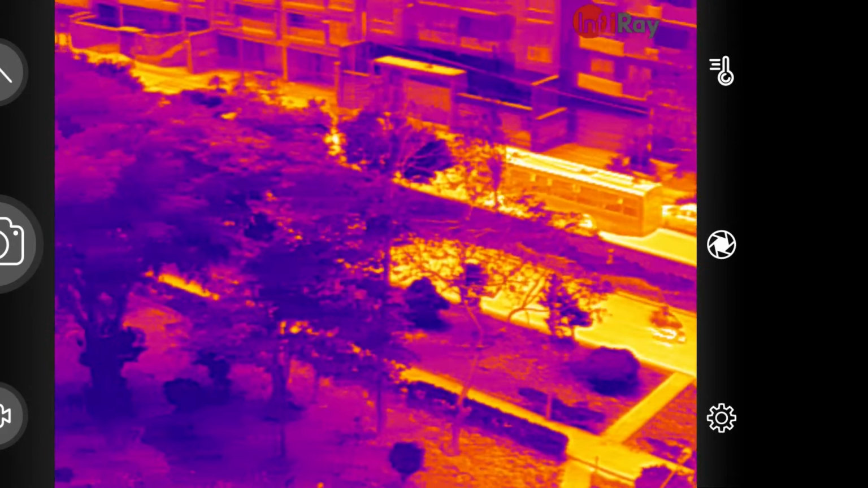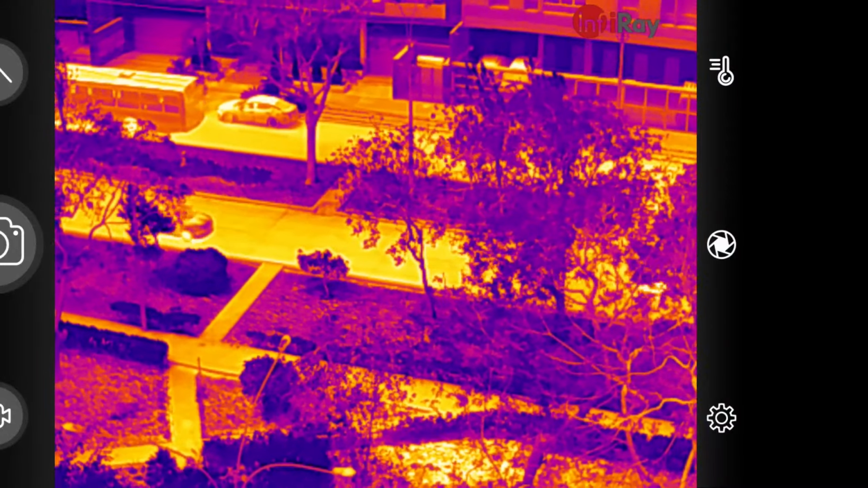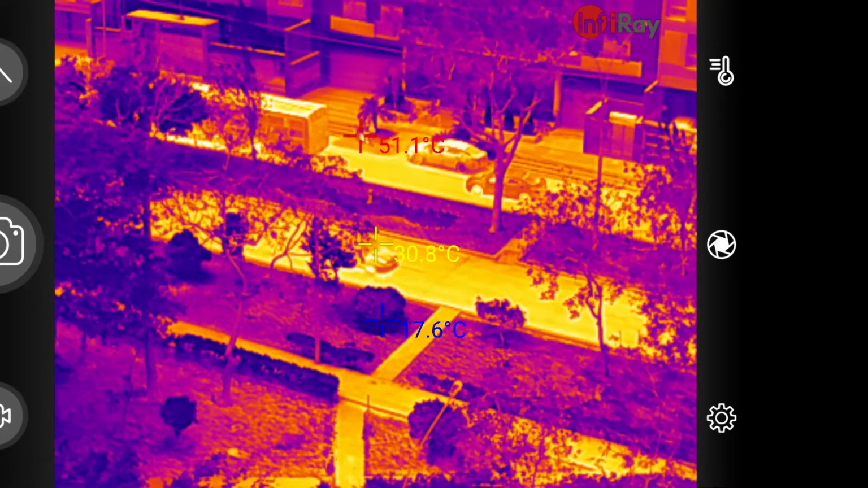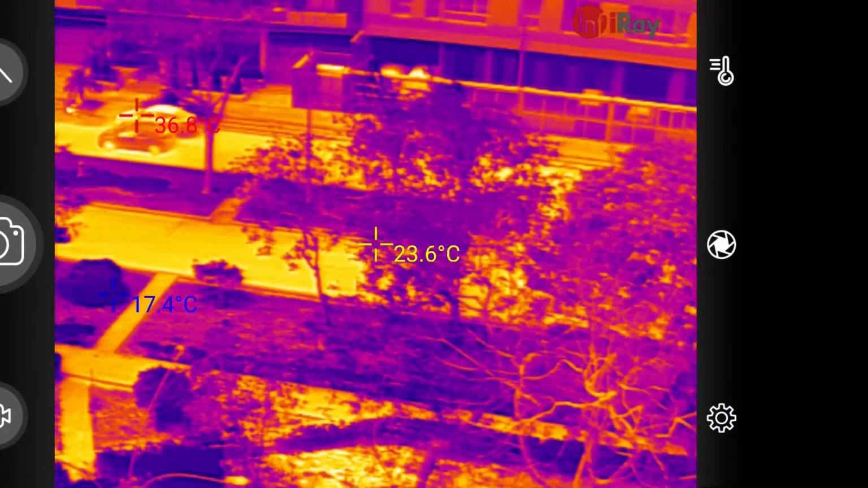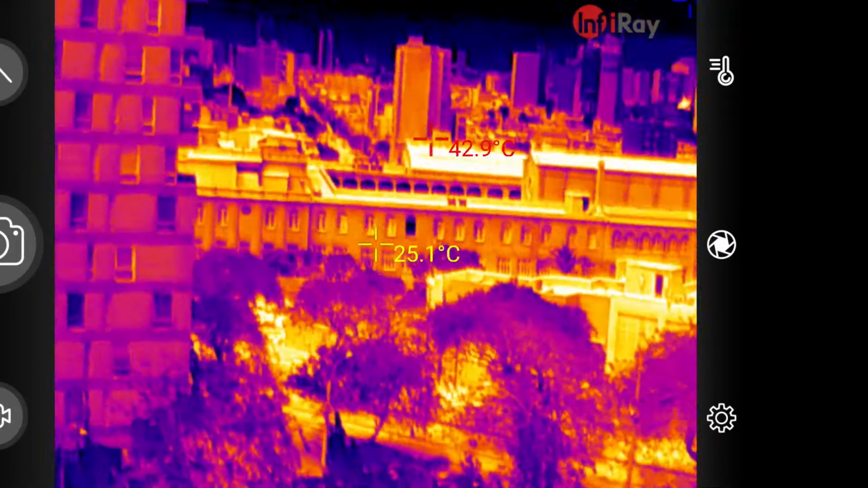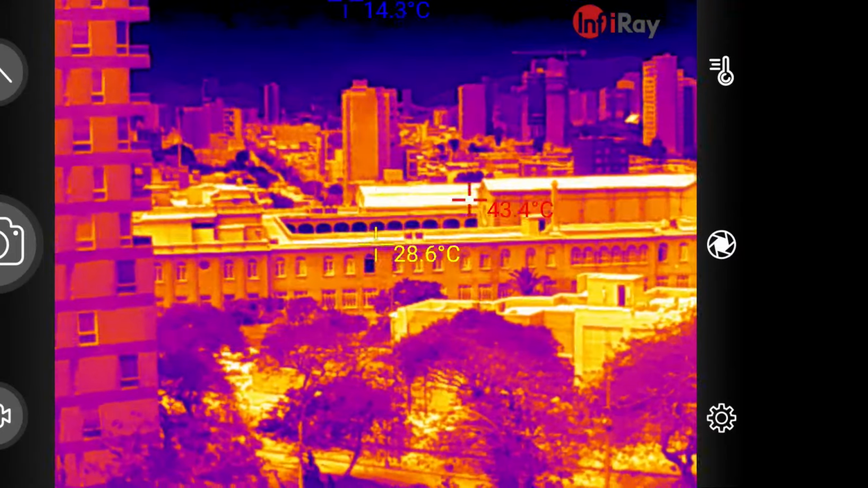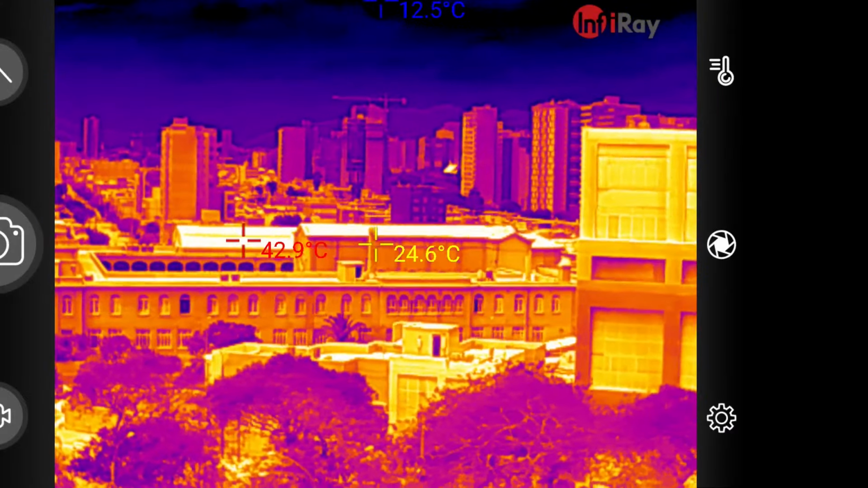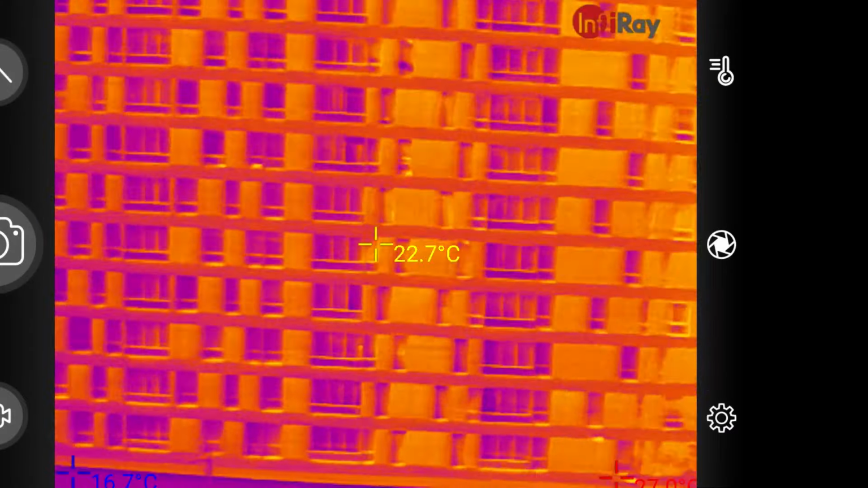This part was recorded again from the 10th floor, looking at the other side of the building, seeing the traffic. The longest distance here is about 100 meters, but even at that distance you can see everything with nice high details, and also switching between the color palettes a few times during this part.